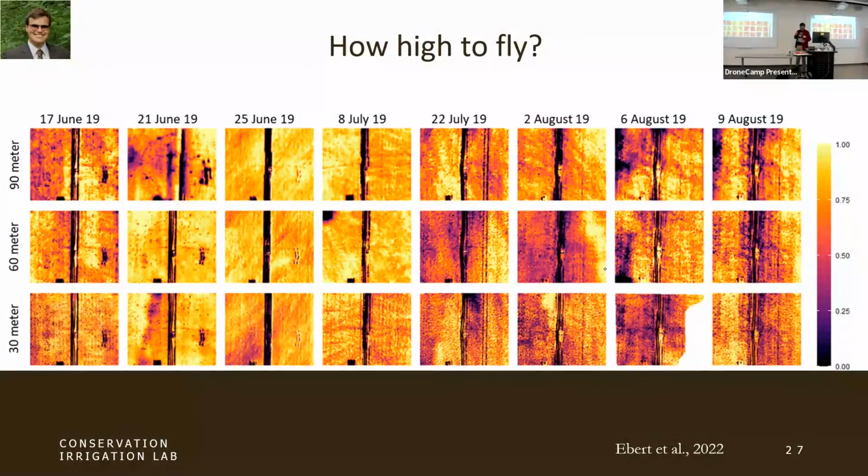we did some other fun analyses with inputs and some uncertainty. But that can be more if you want to look into it. Ebert et al. 2022. Humble advertisement for myself, but I'll give it back to Mallika.